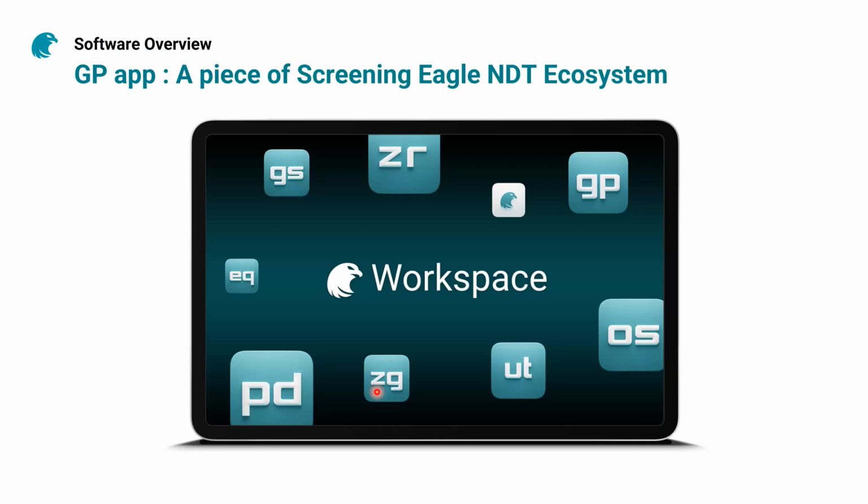So let's talk a bit about the software, because the software is actually the brains of our system. The ground penetrating radar, the GP series, comes along with the GP software. The GP software is an iOS application that you can download and you can even play with now, even if you don't own the equipment, since we also provide sample data.